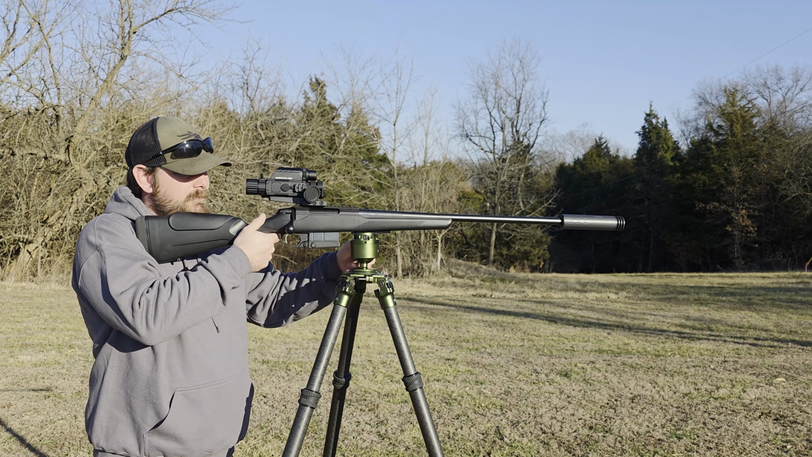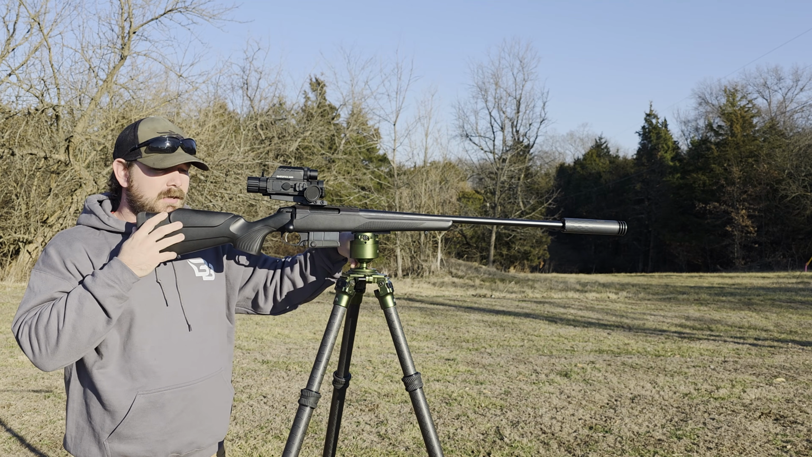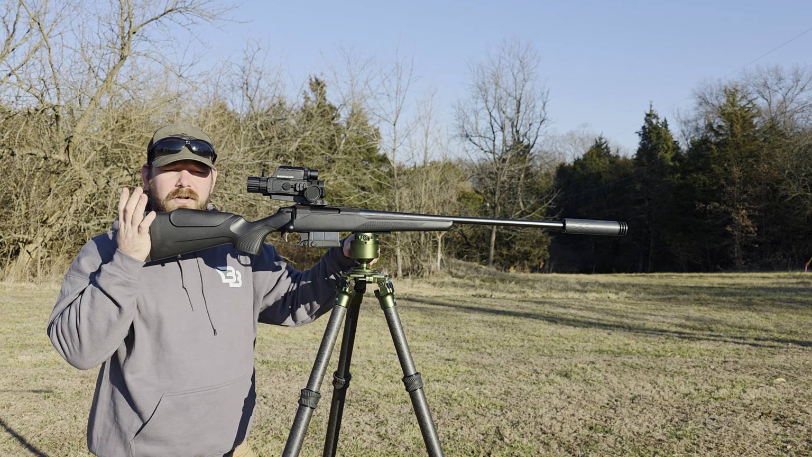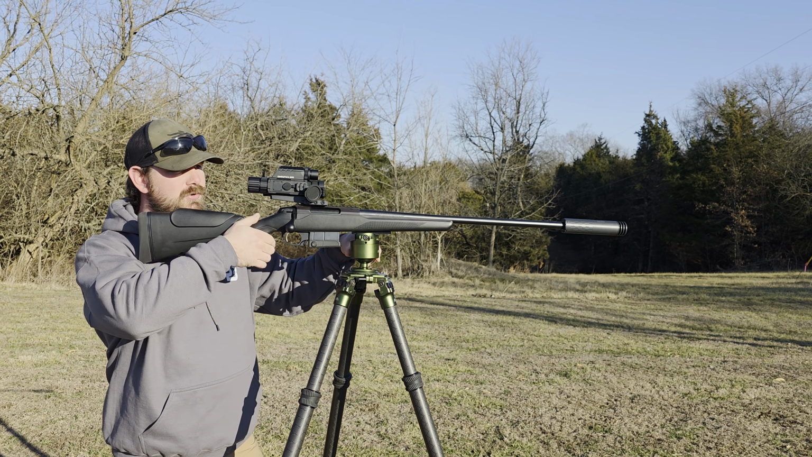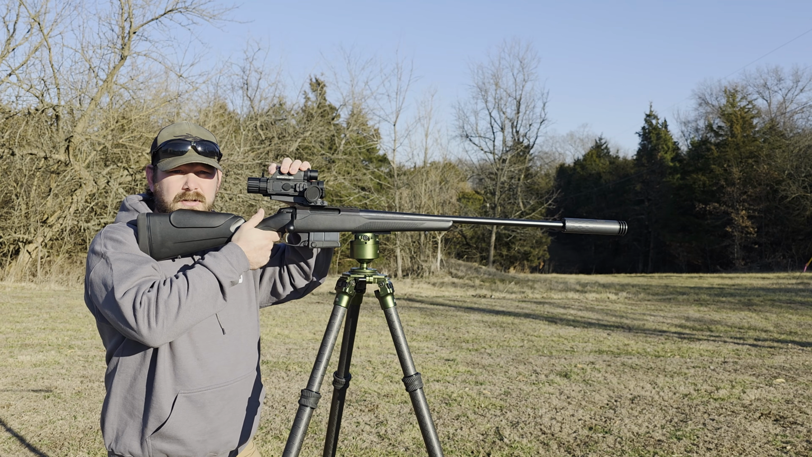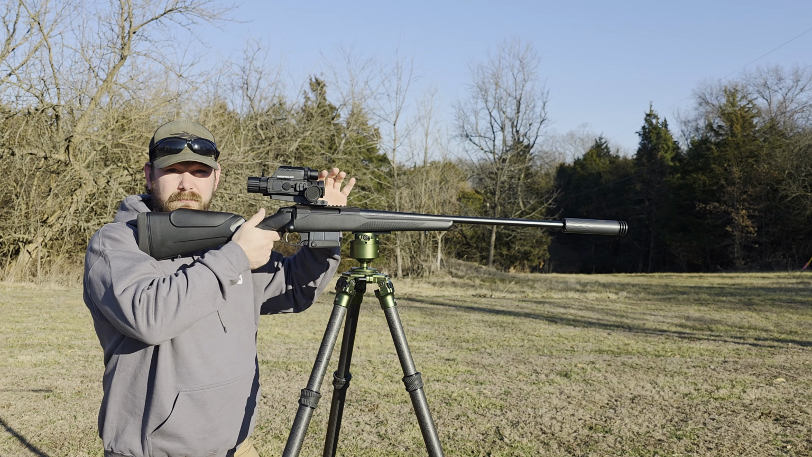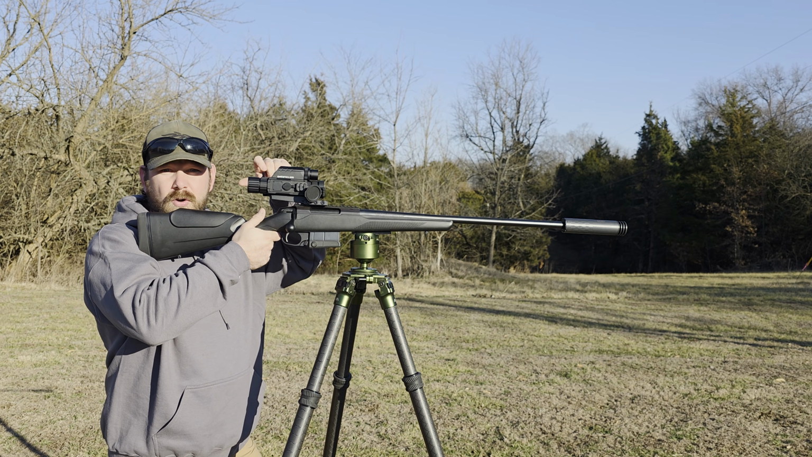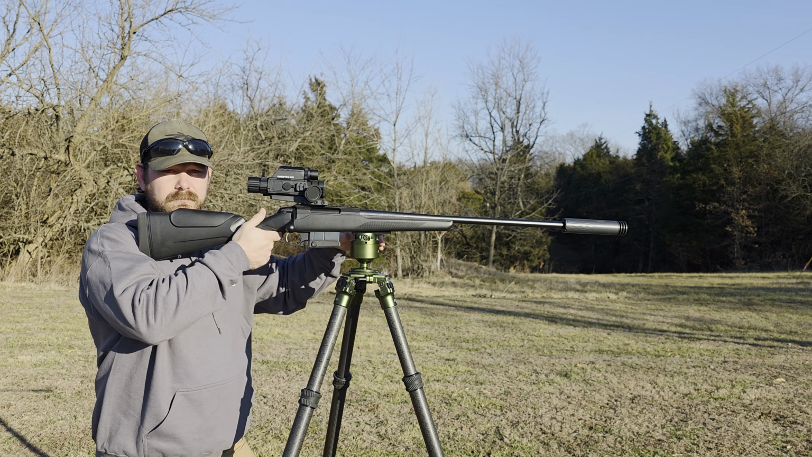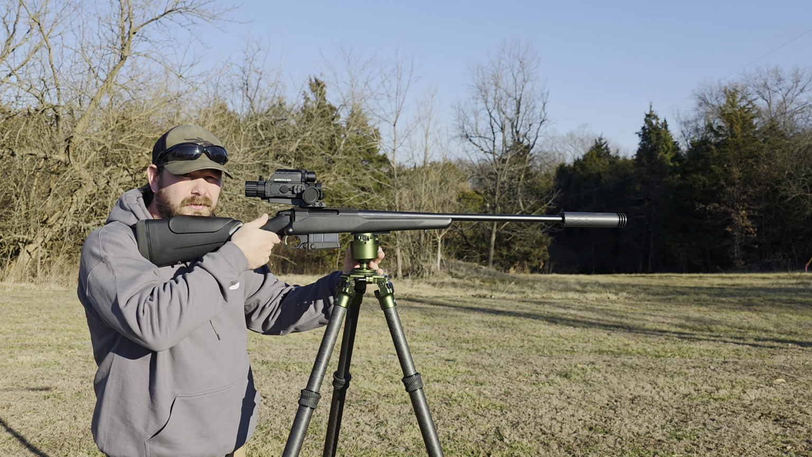Okay. All right. So we got it sighted in here at 50 yards. When I went into freeze frame, maybe everybody doesn't know what freeze frame is, but basically you put your crosshairs on the bullseye, what you're trying to shoot, and you freeze that frame, and it basically takes a still image of that target you're shooting at. And then you go into your Y and X axis to adjust up and down, left and right. So that's what we just did, and now we should be on. We're going to test that right now.